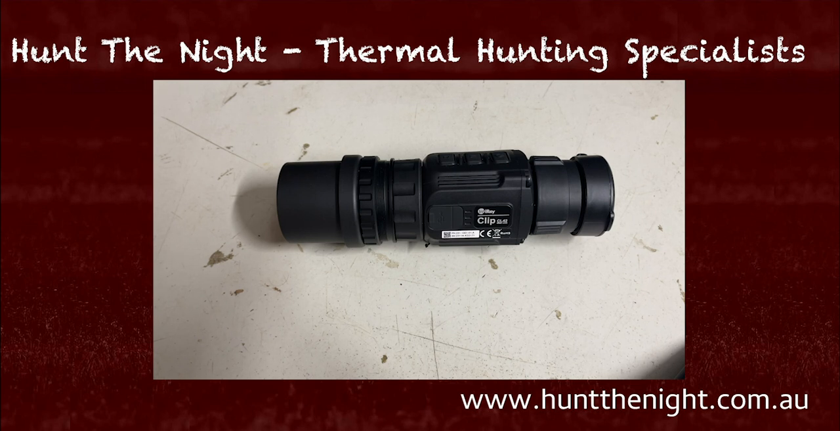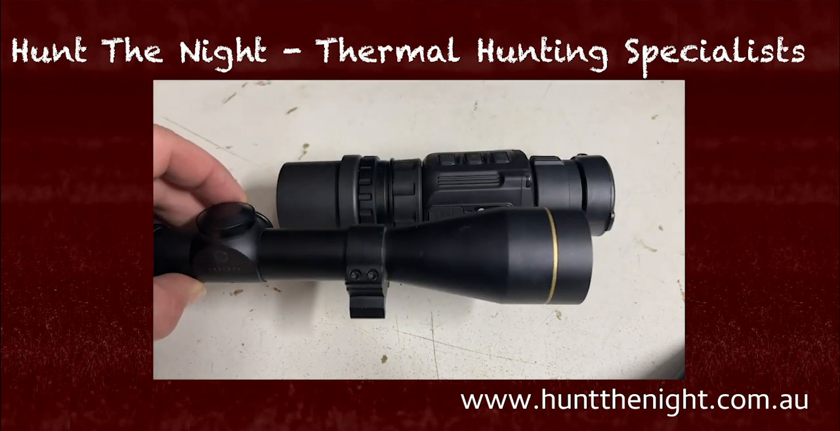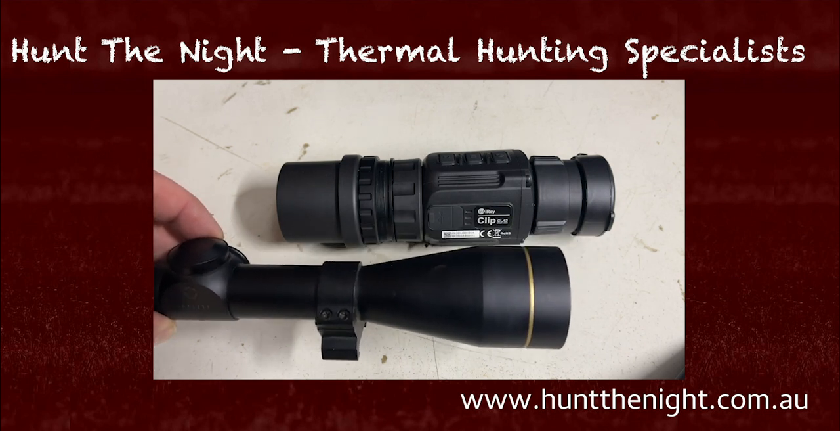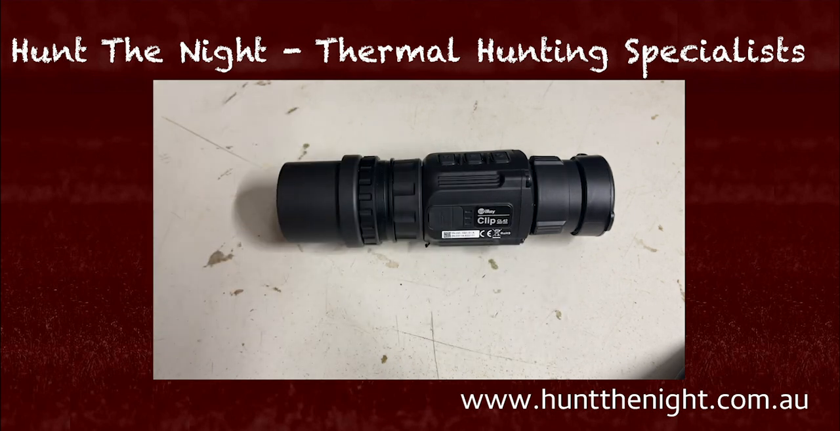Image quality is really, really good. Not as good as a dedicated scope, but really, really good. The other thing about that, guys, just on image quality, it doesn't matter the quality of image of your glass scope, okay? It doesn't matter how good this one is. You can have a very cheap and nasty glass scope, and it's going to look the same as if you have a very high-end glass scope, because all it's doing is zooming in on that computer screen now.